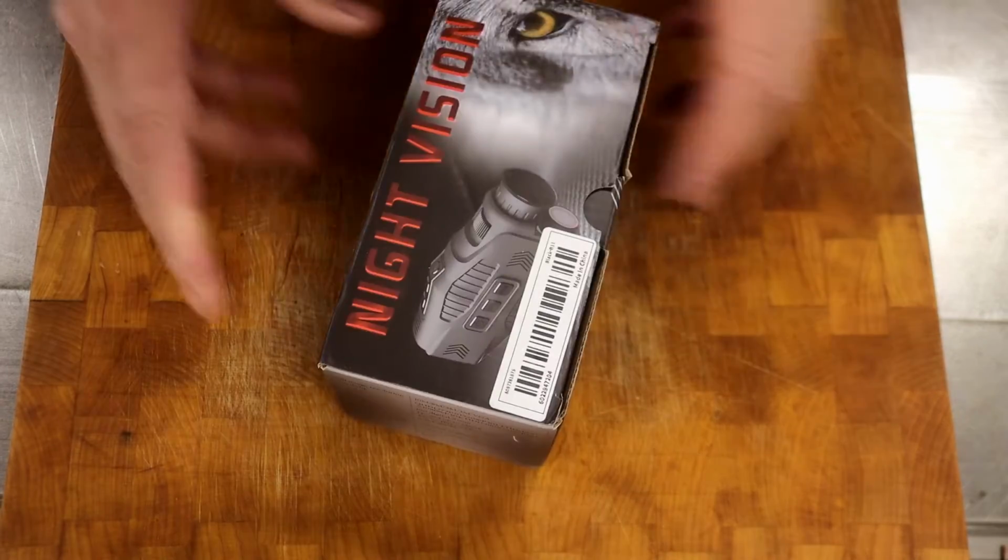I've been curious about a few items on Temu for a long time. So now I bought one of those items and I'm going to bring you along with me to check it out.